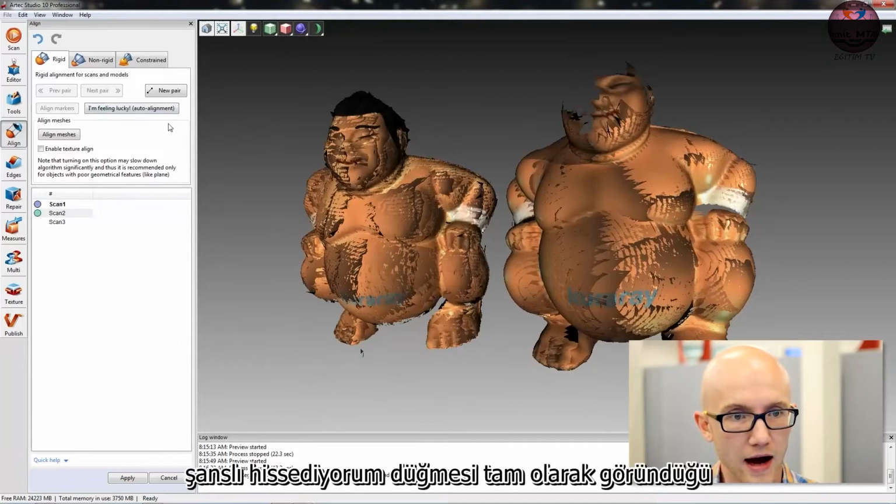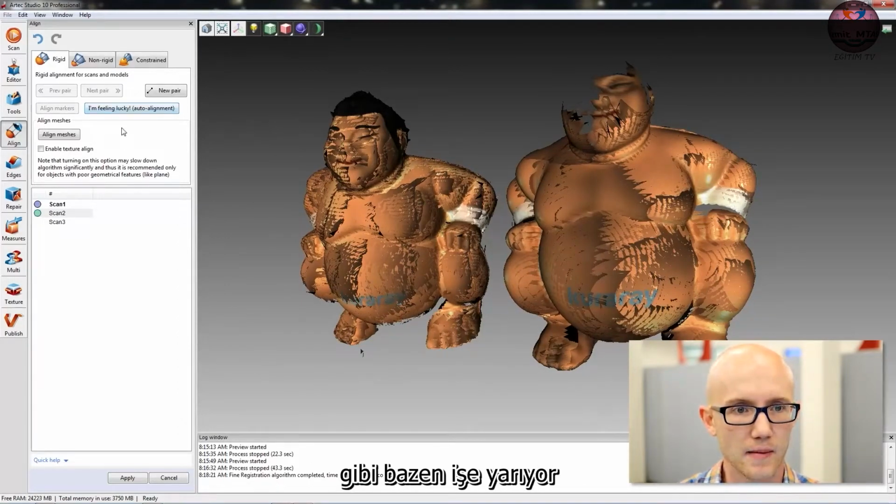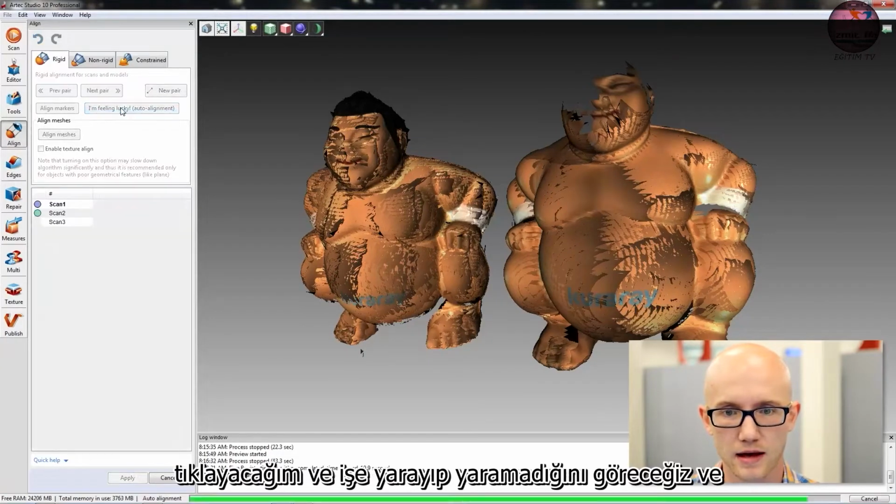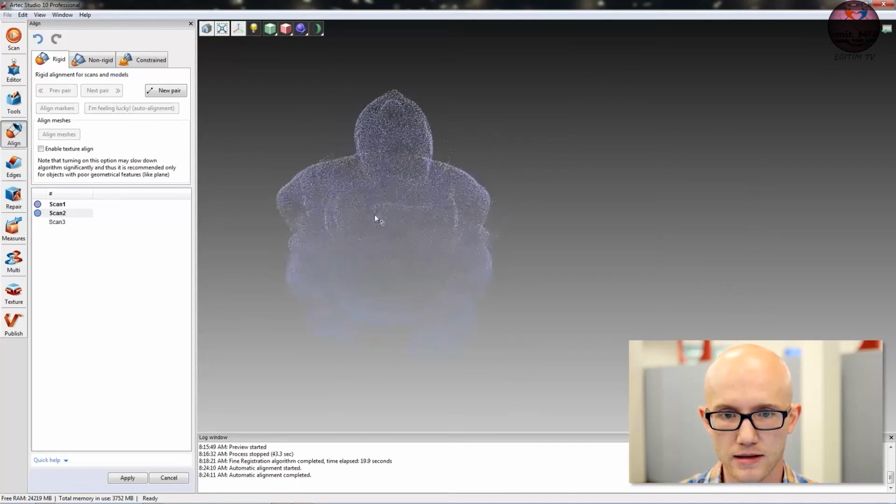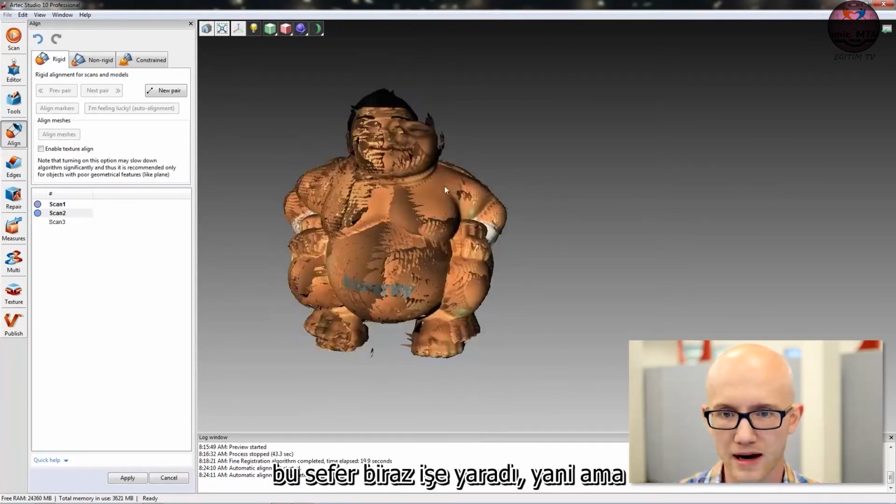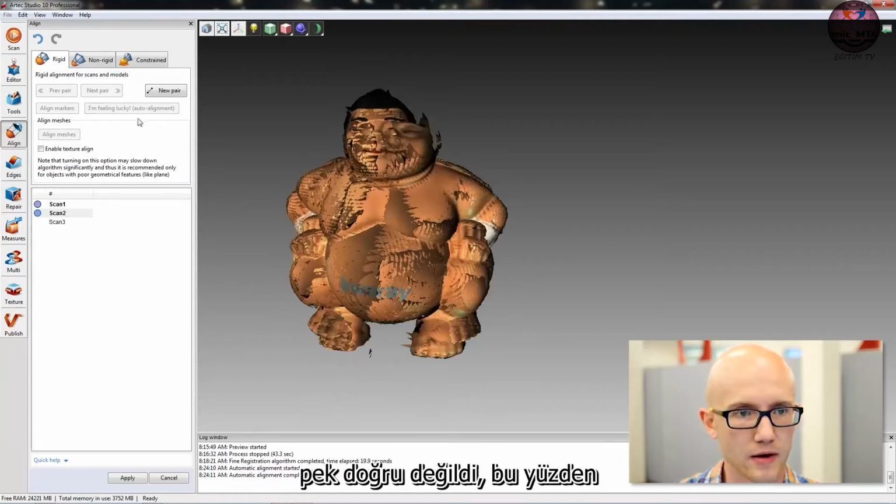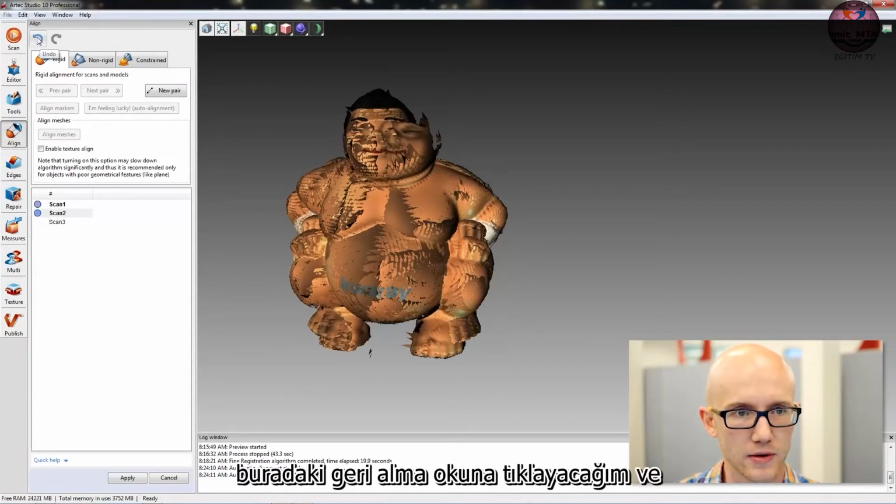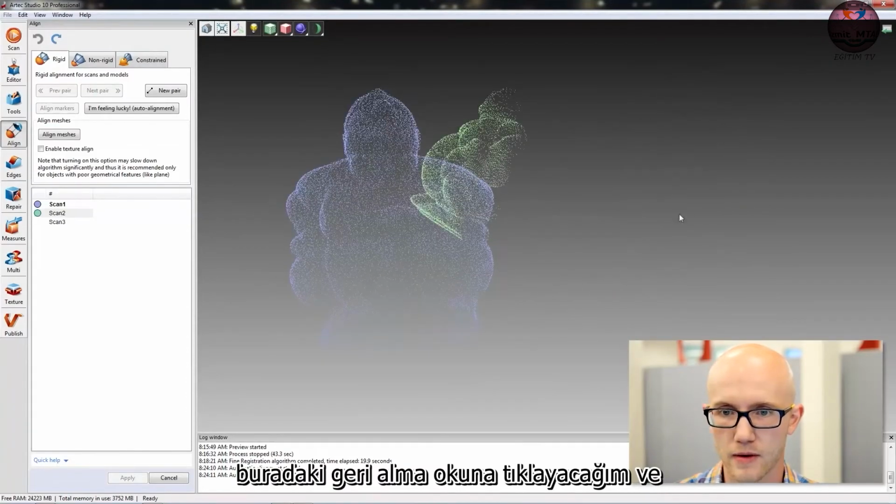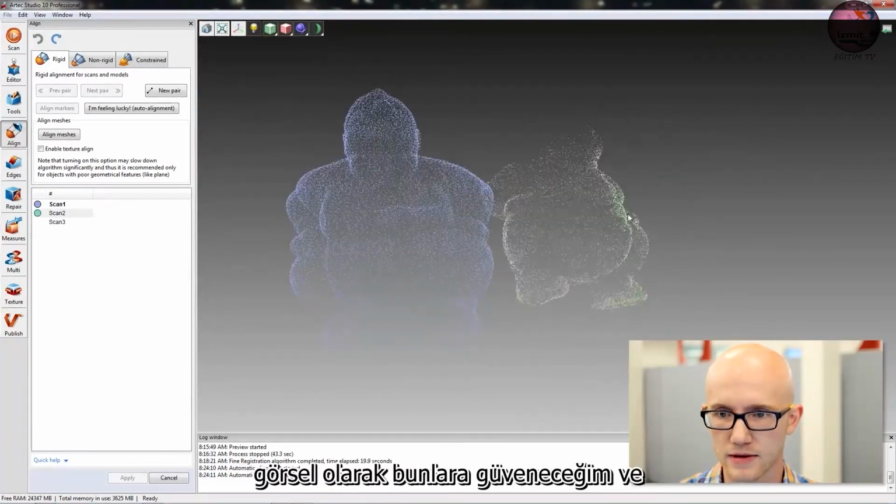There is an I'm Feeling Lucky button. It is exactly what it sounds like. Sometimes it works, sometimes it doesn't. I'm going to go ahead and click it and we'll see if it works. And it kind of worked this time, but I don't like the way it lined up. It wasn't quite right, so I'm going to click this undo arrow here, and I am going to realign these visually.